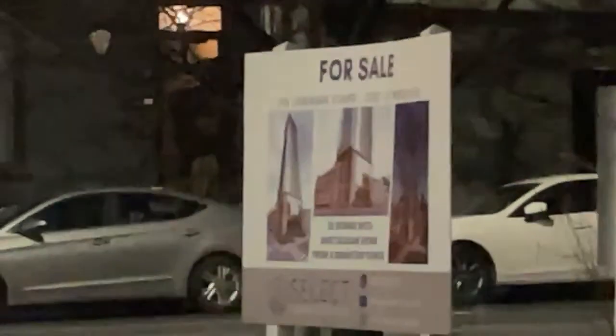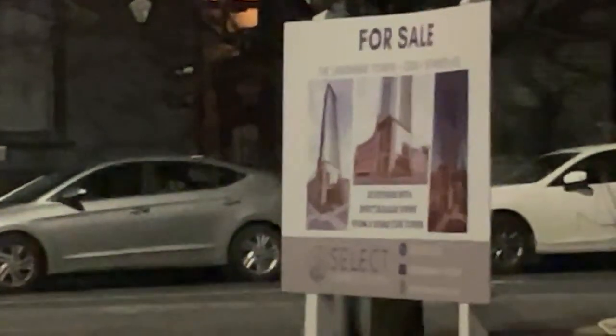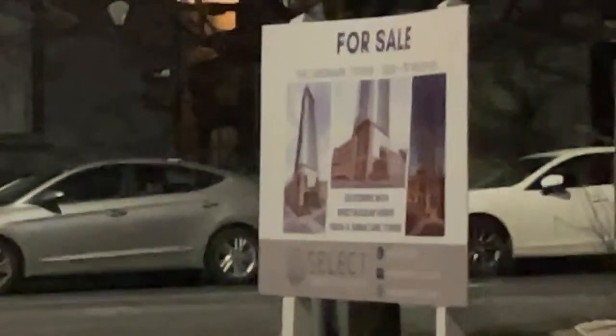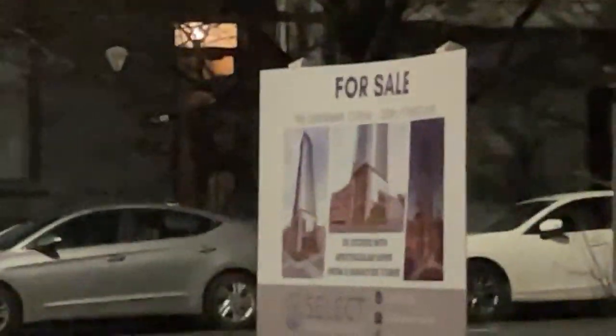I wonder if he's selling it now and not going to lease it. Look how tall. Wow. Pretty nice. There's another for sale sign. There's a sales sign. And there's a sales sign.